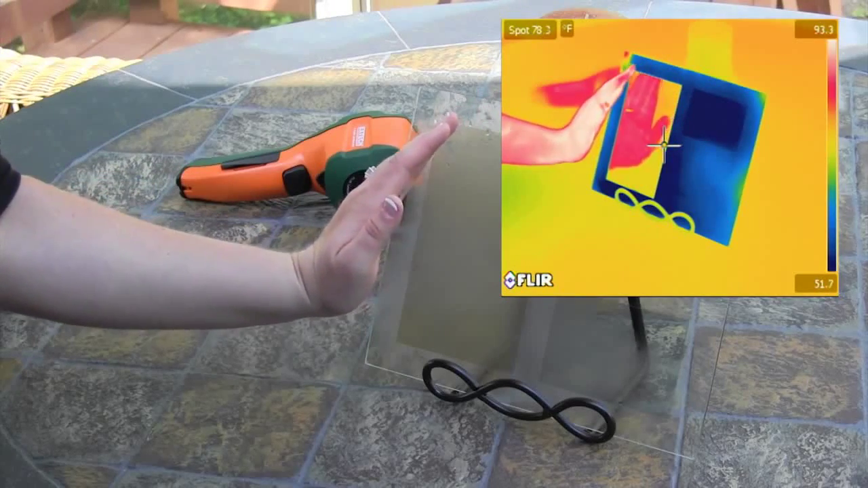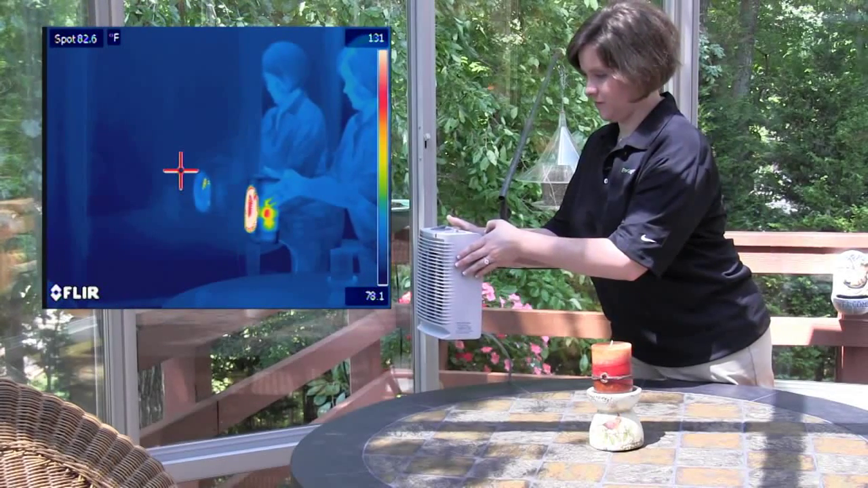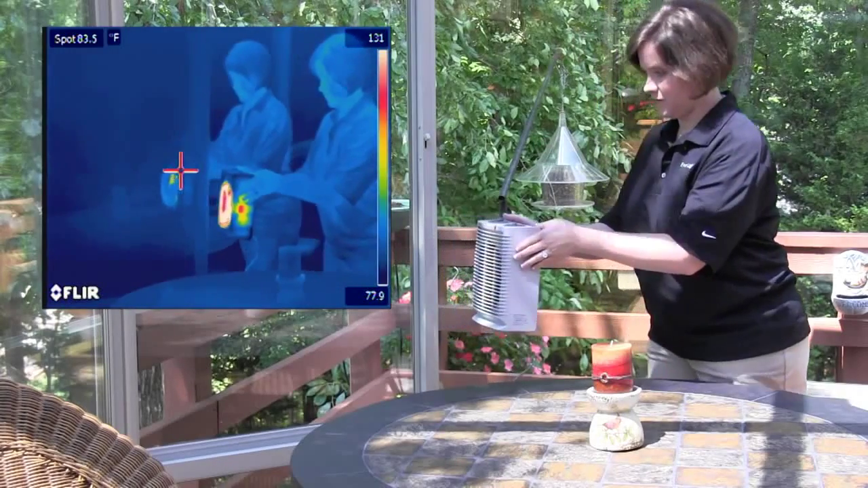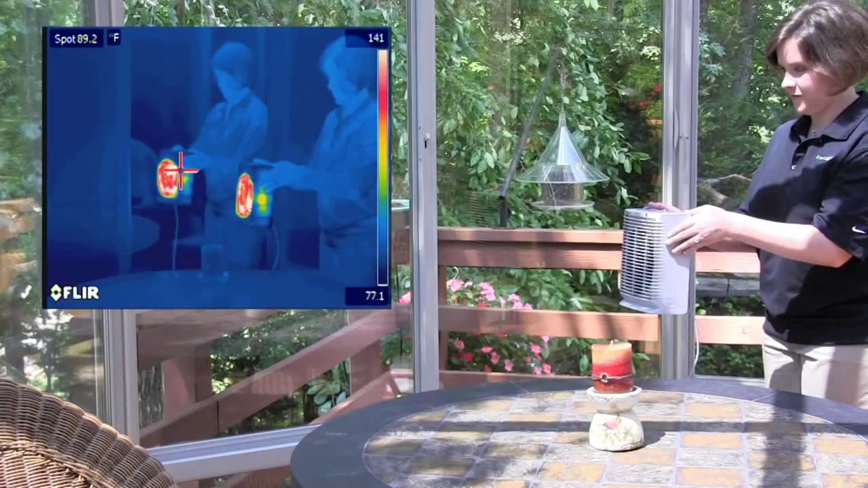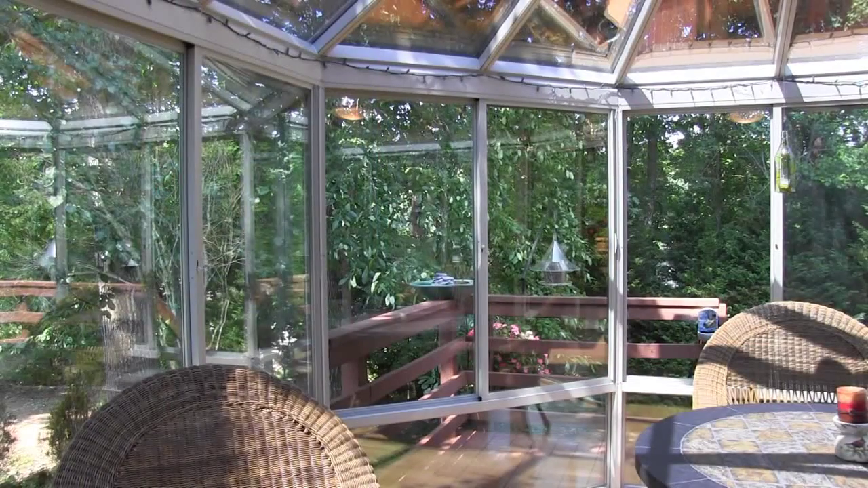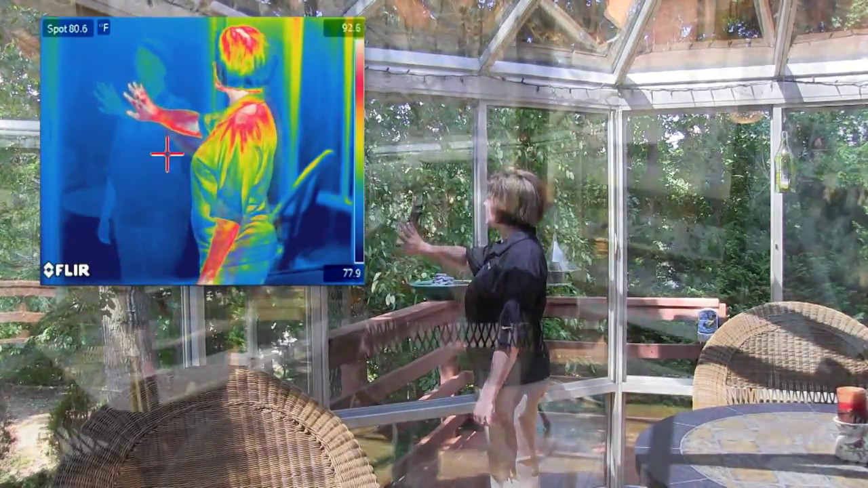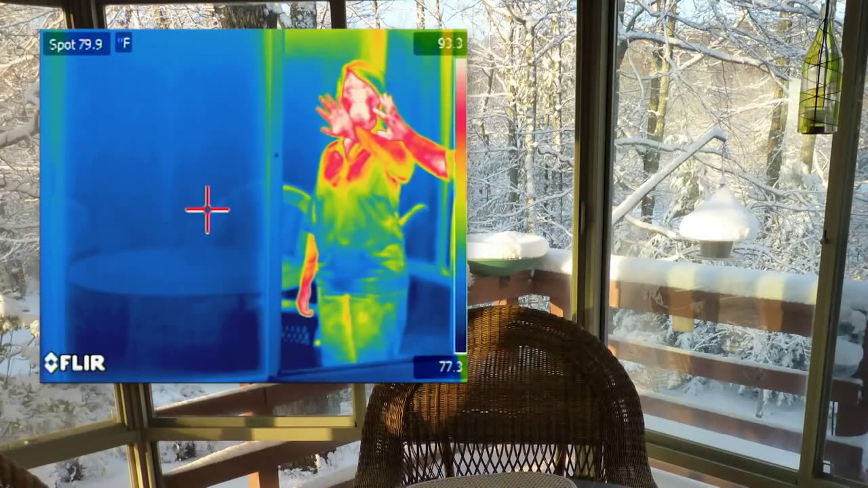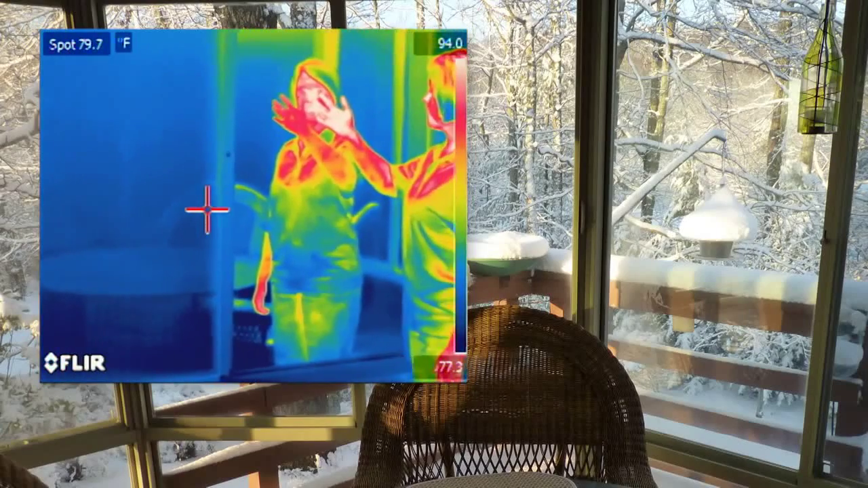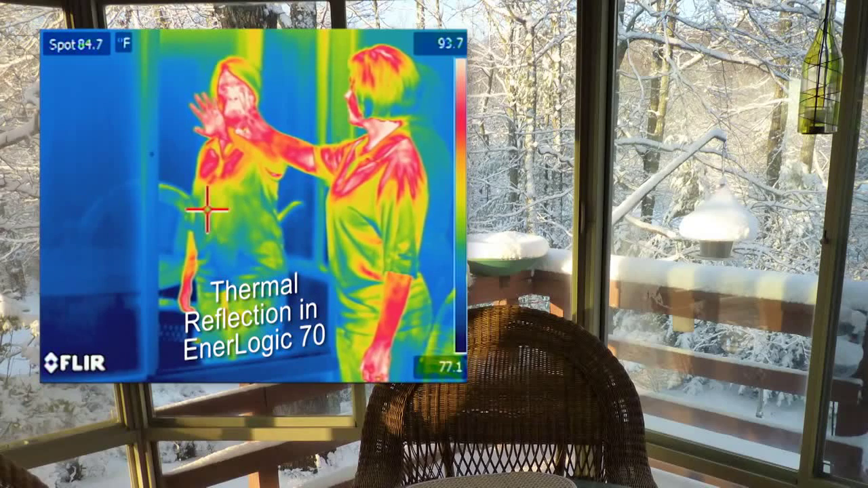We can now see, with the aid of thermal imaging cameras, exactly what is happening to the heat energy coming from a space heater. With untreated glass, most of the energy is absorbed by the window. But treated with EnerLogic window film, more than 90% of that radiated energy is reflected back into the room. Most radiated warmth from the room, including from your own body, is absorbed and lost by the untreated glass. On a winter day, standing next to an EnerLogic treated window versus an untreated one, you can unmistakably feel the difference. That difference is real and measurable, and a welcome one when the next winter heating bill arrives.